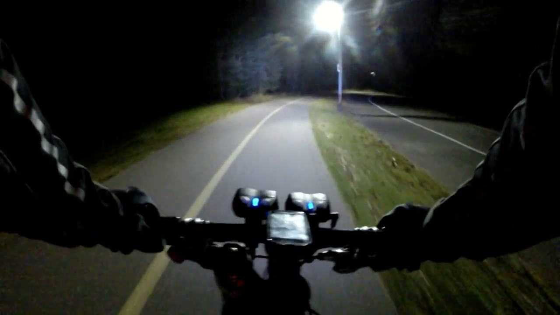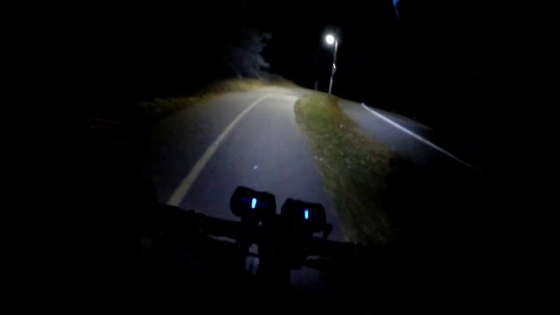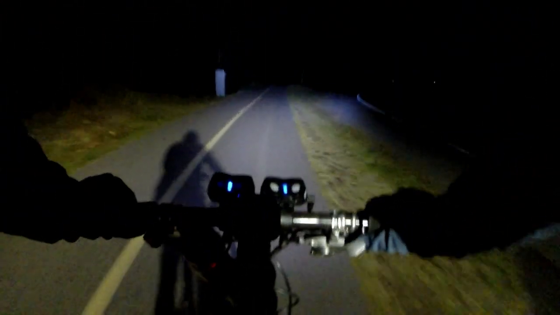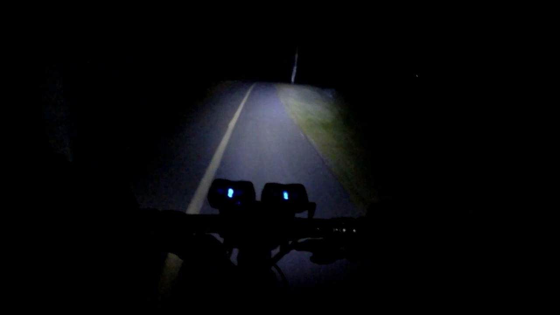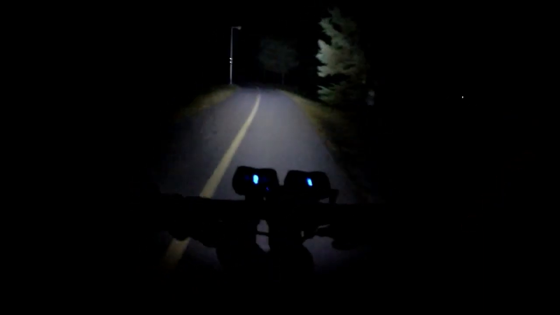So we're about to go through a new section. This section here used to go down and connect to the road, and then you'd have to follow the shoulder. Now they built a new section of actual path through the woods. They have the light poles up, but it's still not lit. So it's a fast downhill in the complete dark. We'll have some fun.